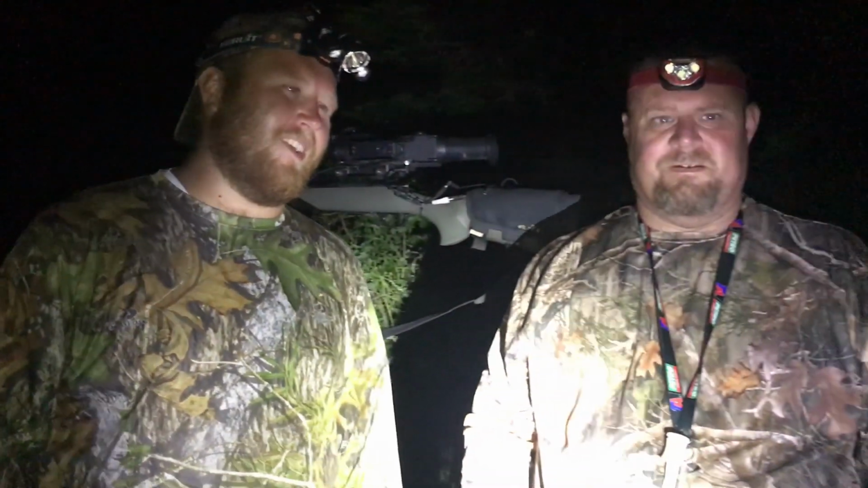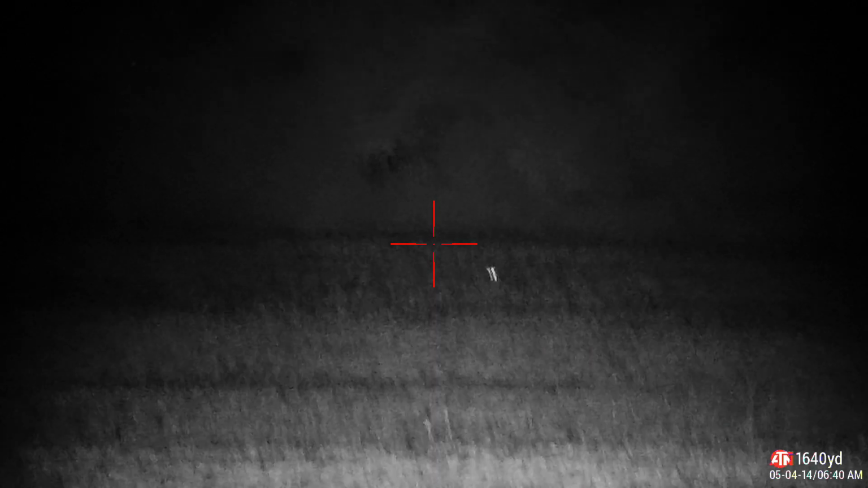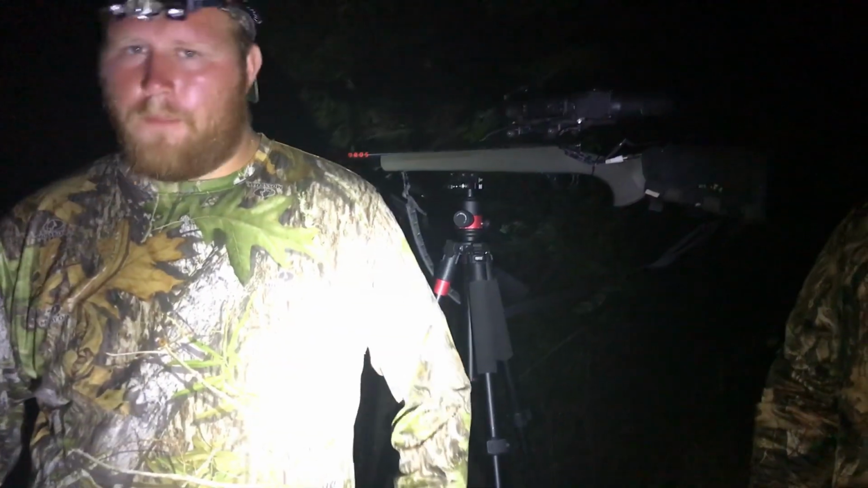What did I do? All I did was howl. Didn't last 2 minutes. I think I seen this one when we first got here, because the deer ran out. Just did a male howl. Came on a dead run, didn't it? Yes, it did.